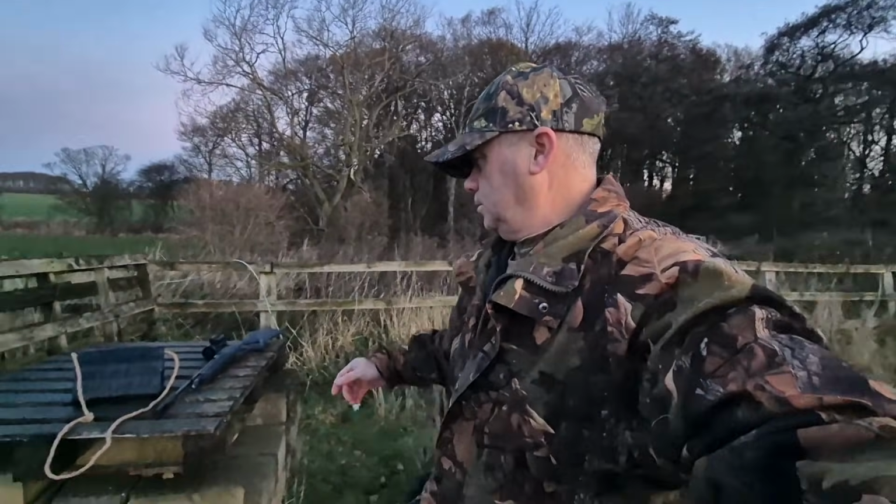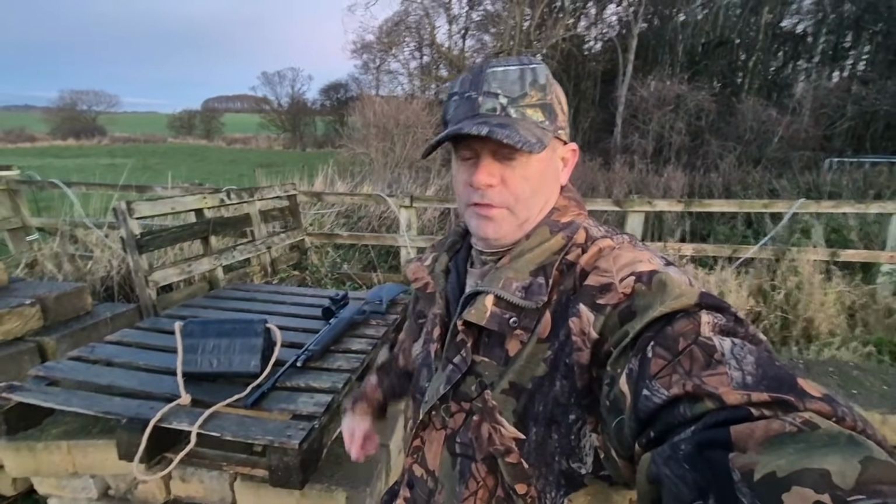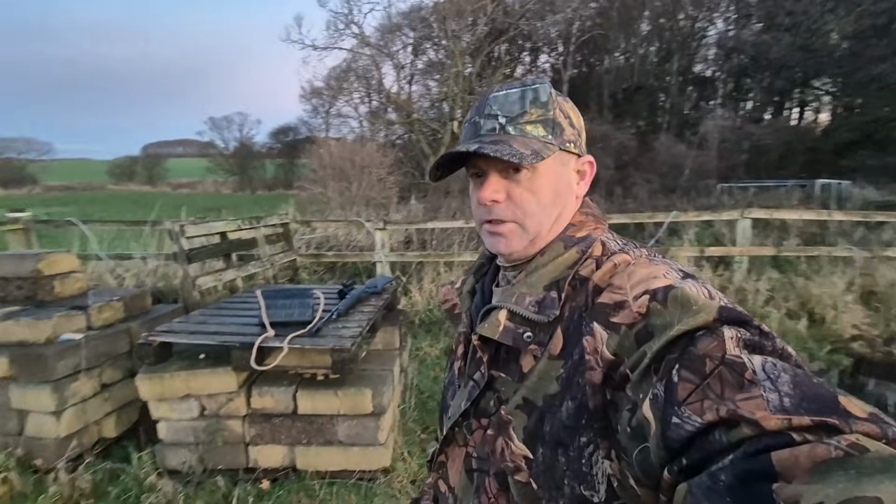The gun I'm using is the Gamo GX-40. And the scope on it is a new scope Oneleaf have sent me out. It's the Oneleaf Mars MT1000. It's a thermal imaging scope. So yeah, absolutely looking forward to getting this out and getting it zeroed.